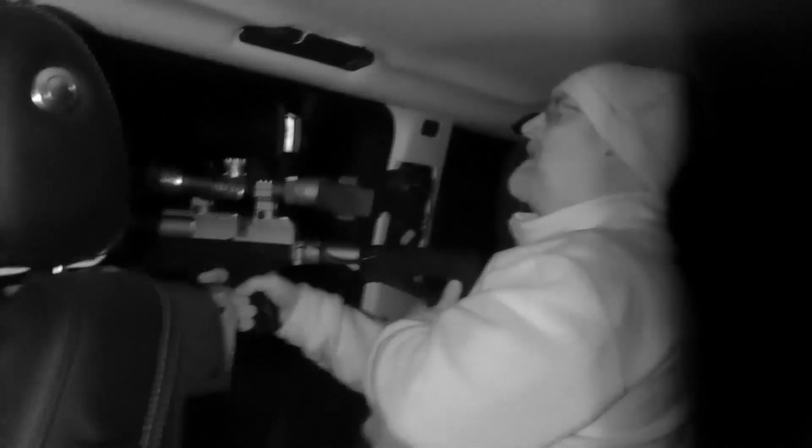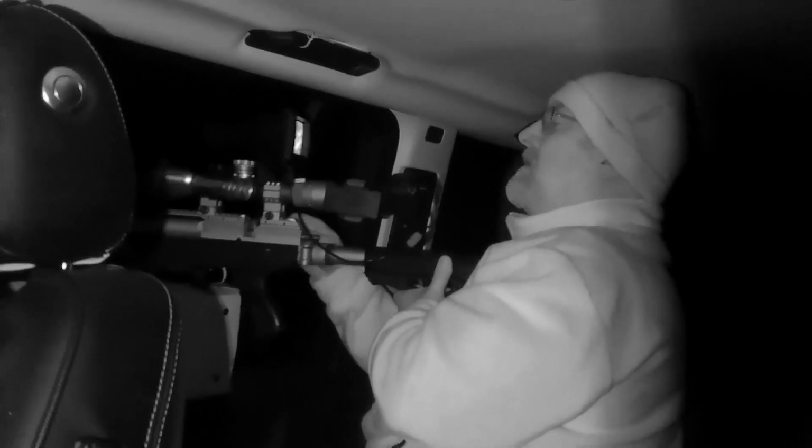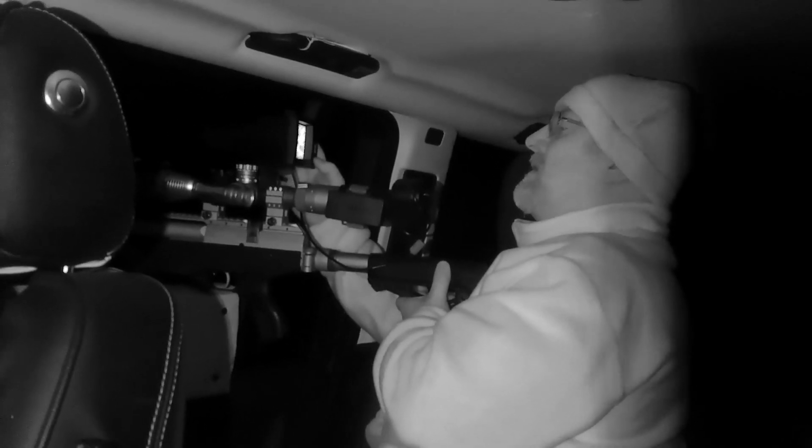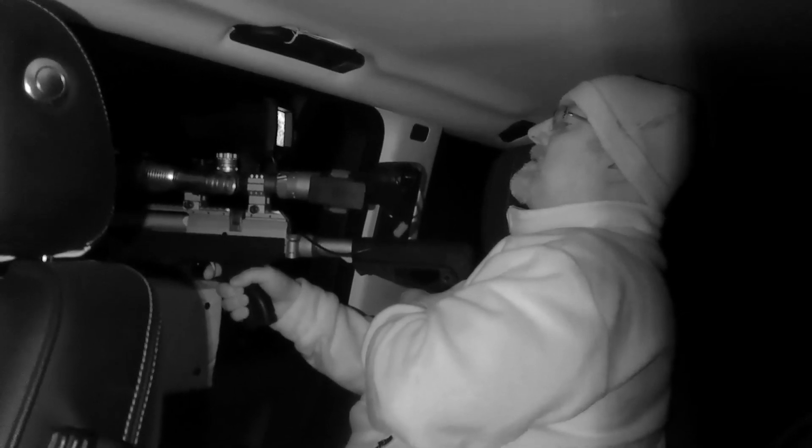Oh, hang on, Kev, there's one. Just go forward a little bit more. A little bit more. Stop. And here's what Richard could see through the night sight during that shot.